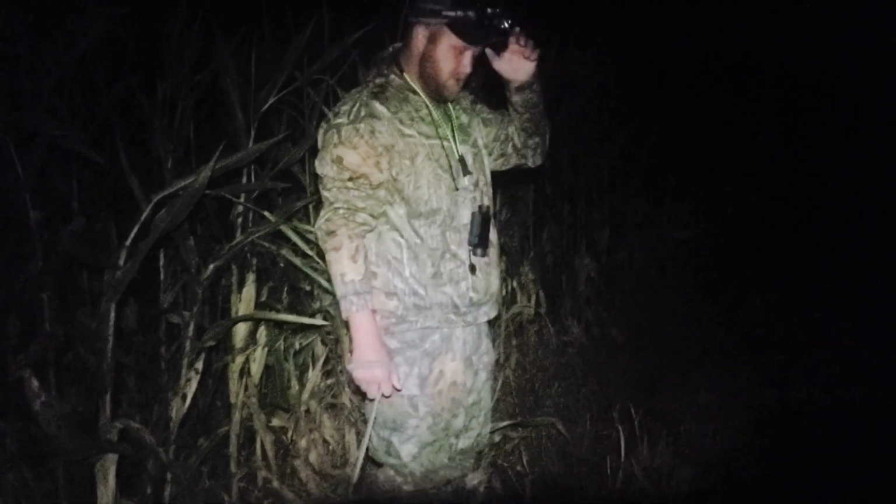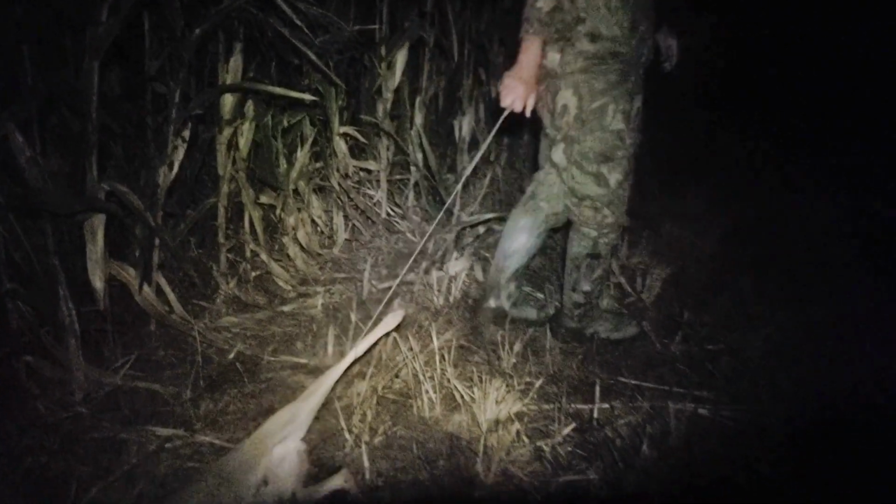All right, guys. We're gonna shut the camera off for a minute and get up here to where this other dog's at. It's probably a 100-yard walk or so. We're gonna get up here where this other dog is, and we'll show you. Let's go for a walk, get the other one. Lucky duck strikes again. You're gonna be glad you got the coyote cord.